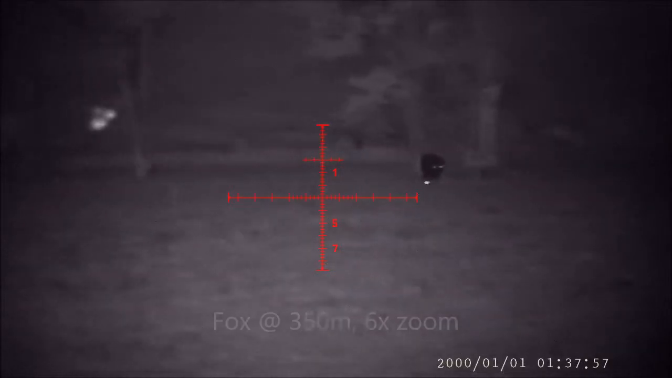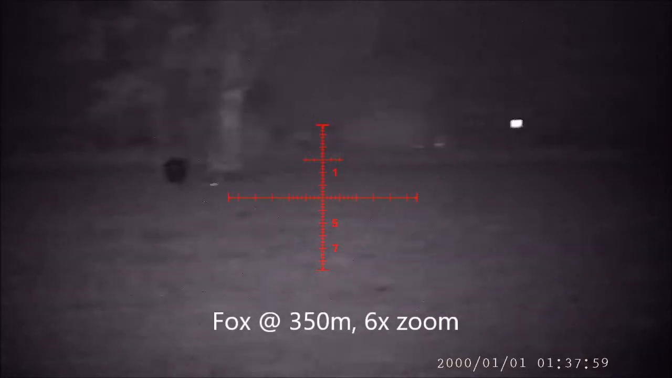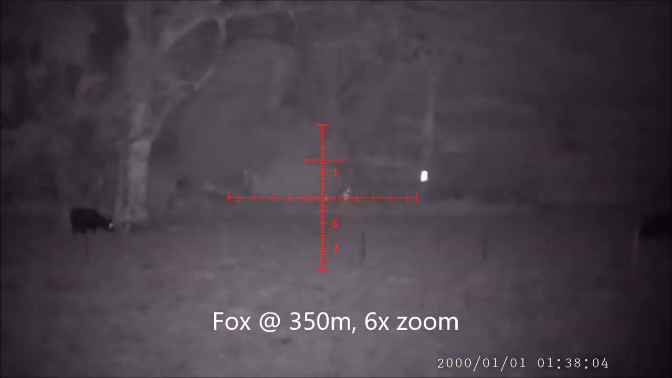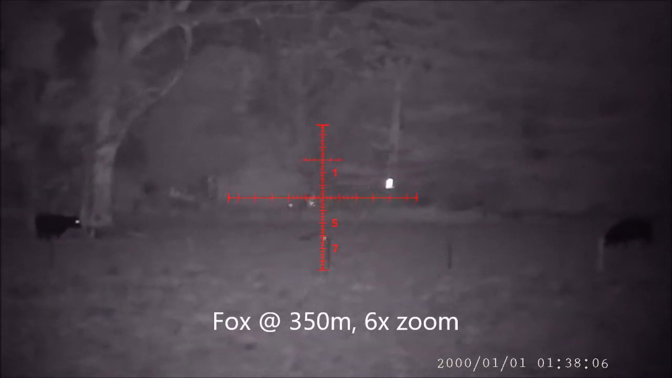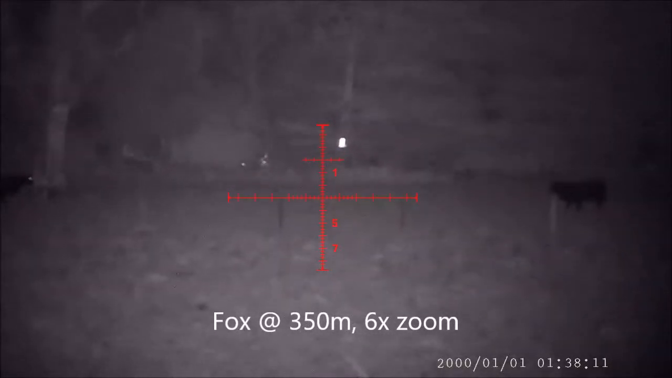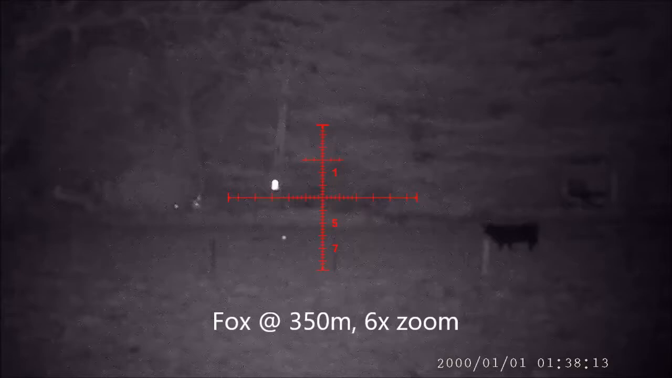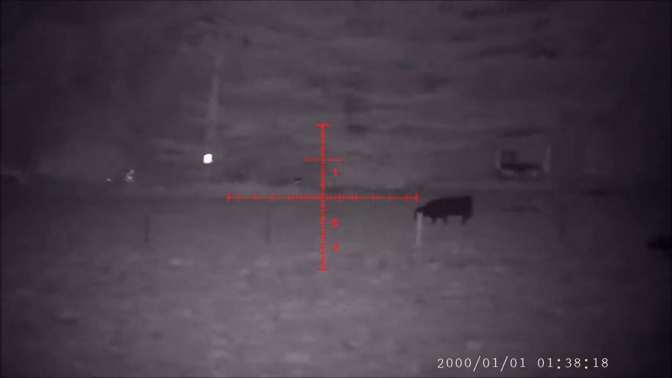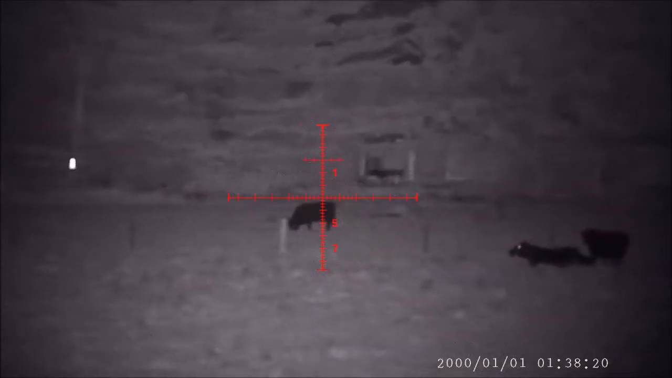Here's actually a fox who popped up at 350 meters on a property, and he was walking along the edge of the road there, so not much I could do about him. But he had no idea I was there at all. He was just going along eating his stuff, and I was whistling him and he wasn't interested. So without any torch, if he'd come towards me, he would have been had it. But that's the advantage of night vision. You can see what's going on.